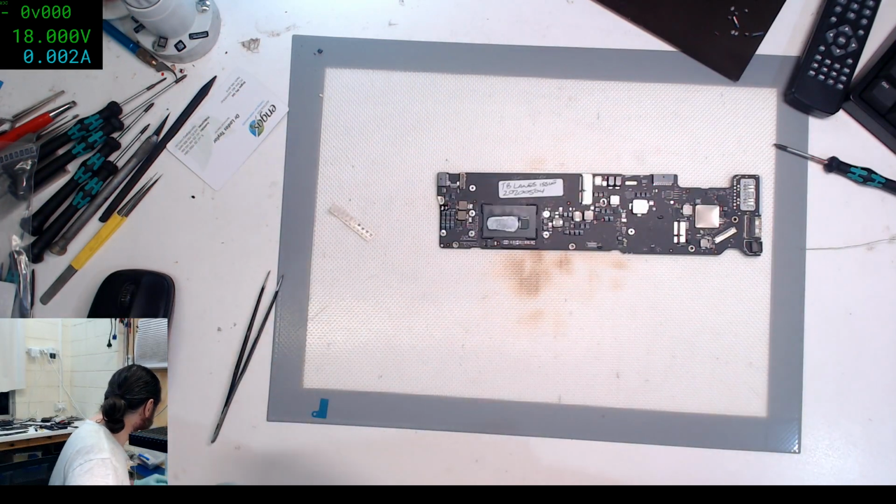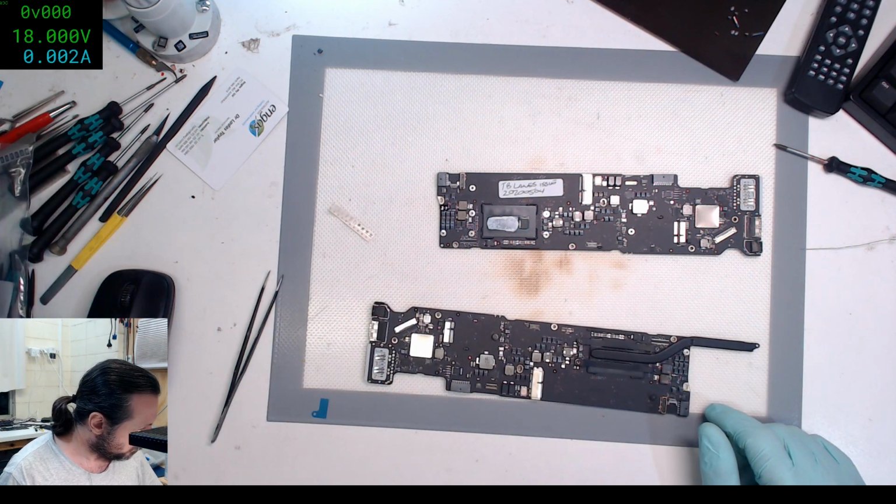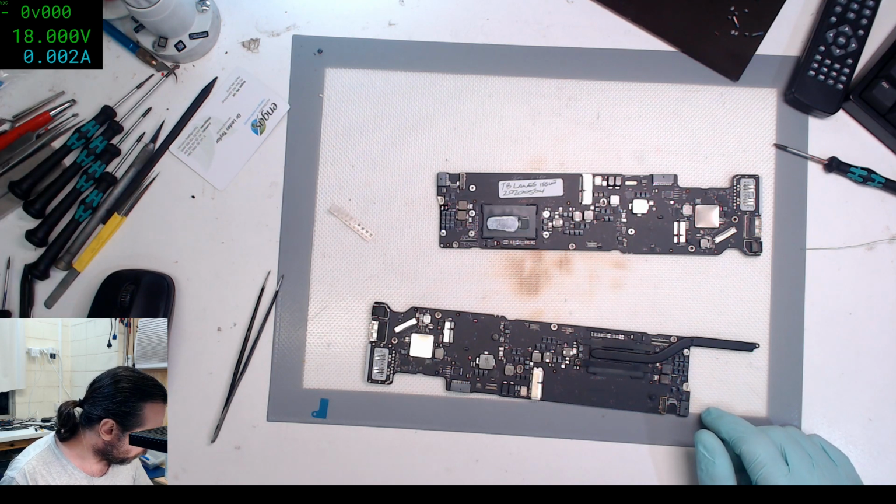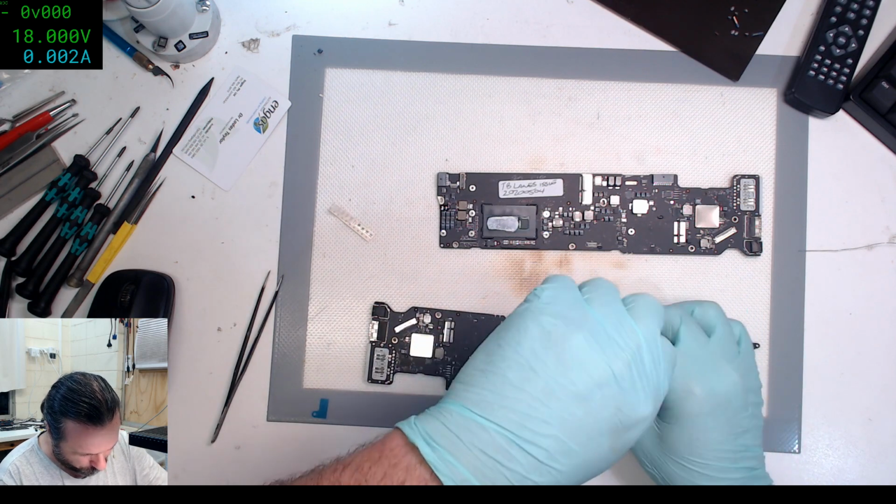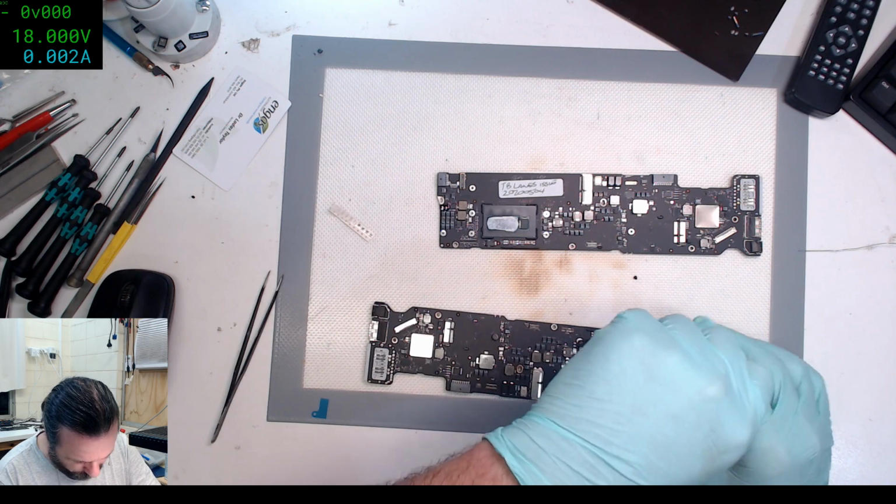Because I can't imagine this is going to inhibit the system from booting. That's the problem. We actually want to do something that inhibits the system from booting, but keeps it trying. So kind of gives you false hope, or gives the board false hope, but constantly takes it down.